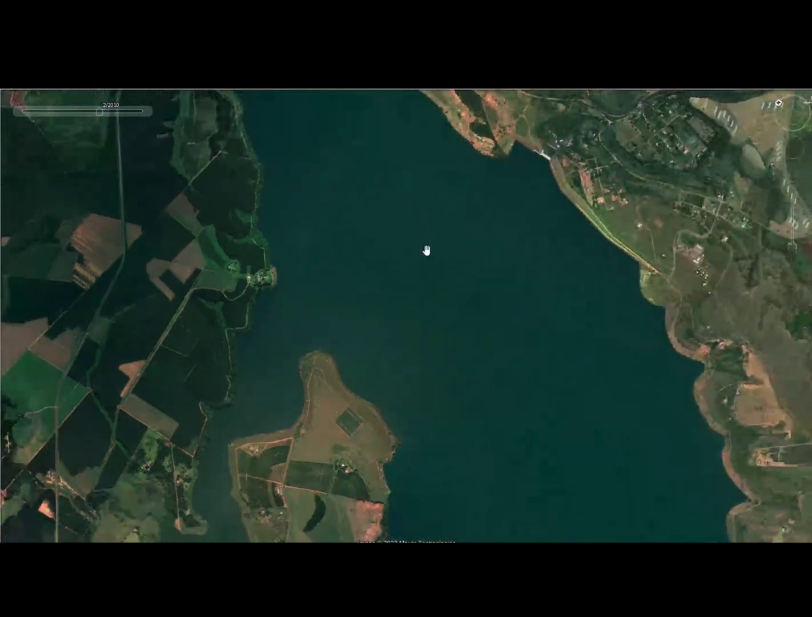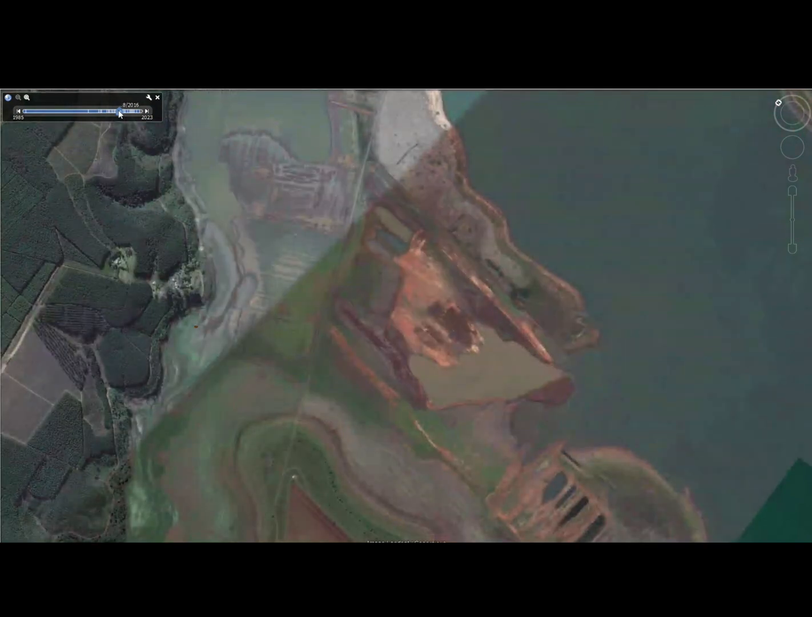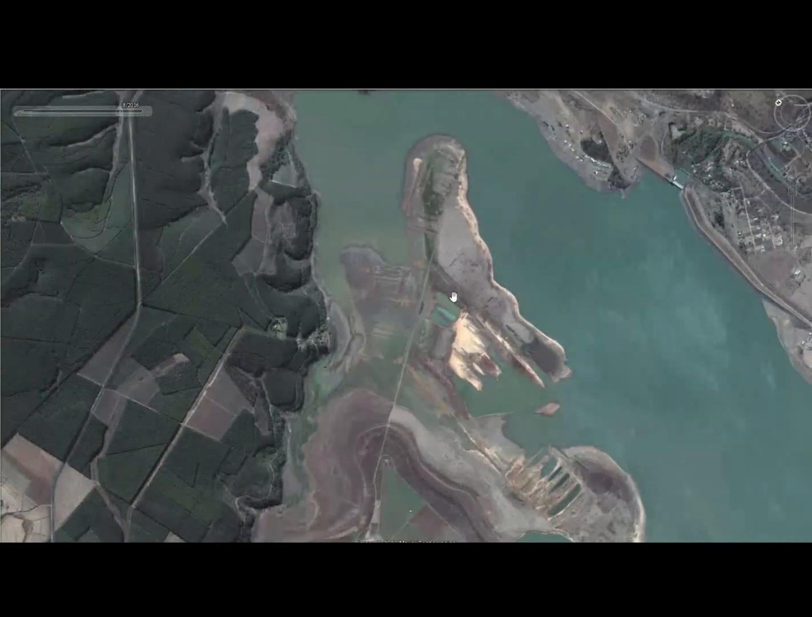Okay, so now the first thing, there's a fantastic tool called historic imagery, which you can see up on the top here. Now, I remember in 2016, the dam went really low. I think it was 2016. Yeah, there we go. Okay, immediately you can see, wow, there's a lot. Albert Falls is one of those very hectic dams with a lot of offshore structure.